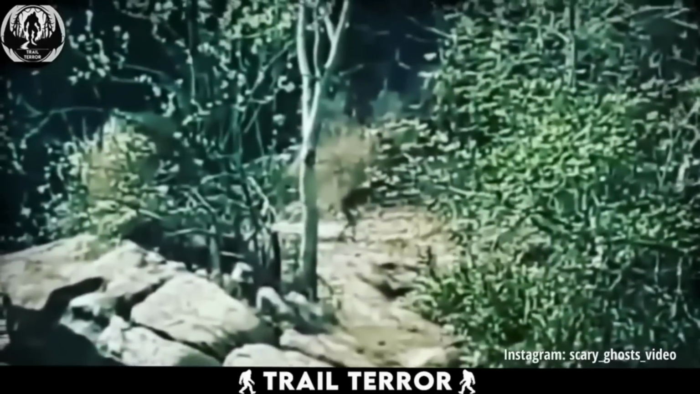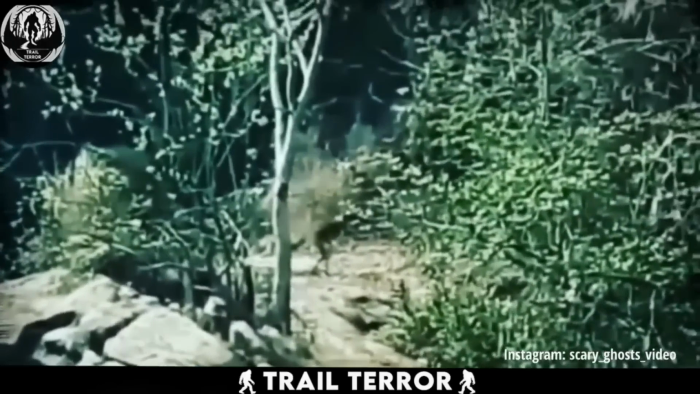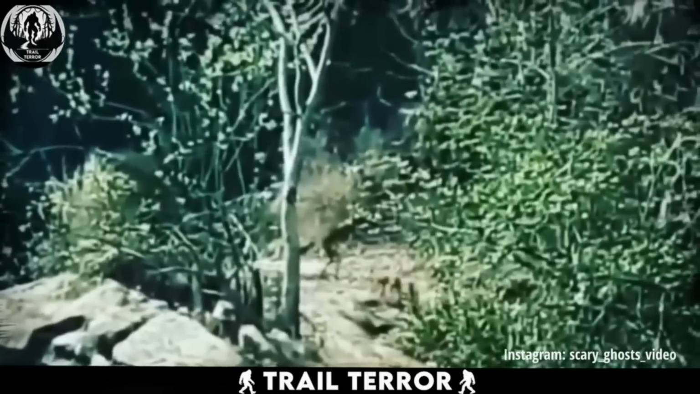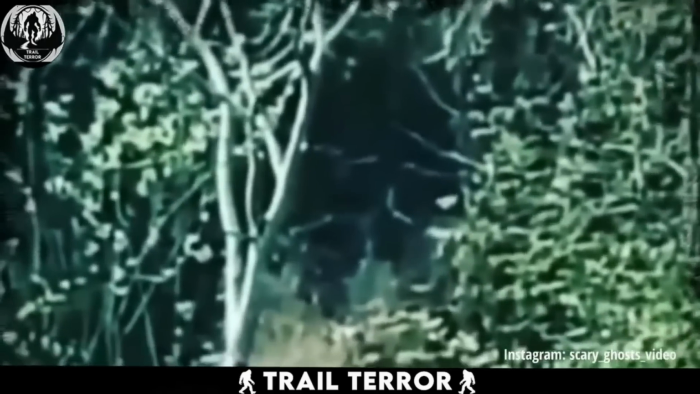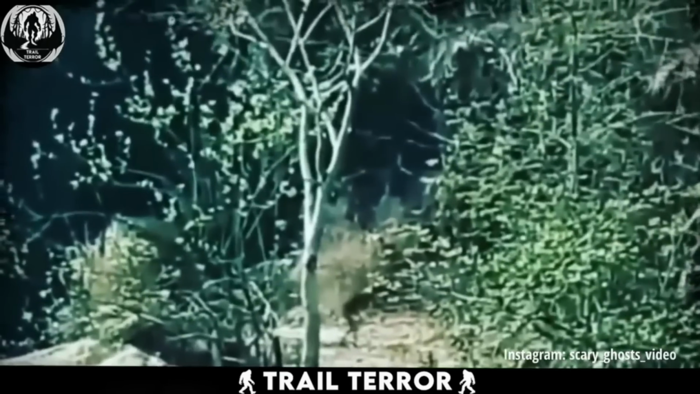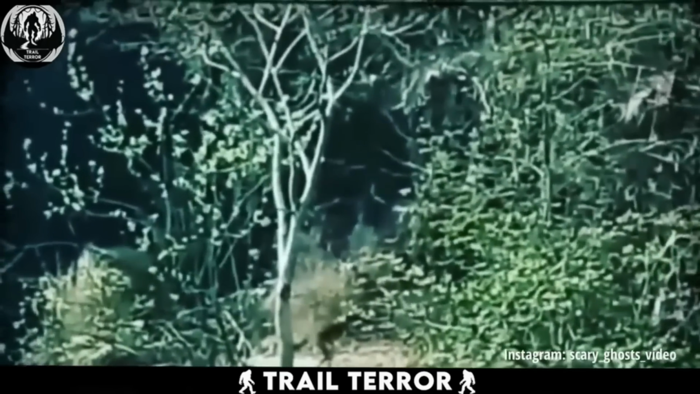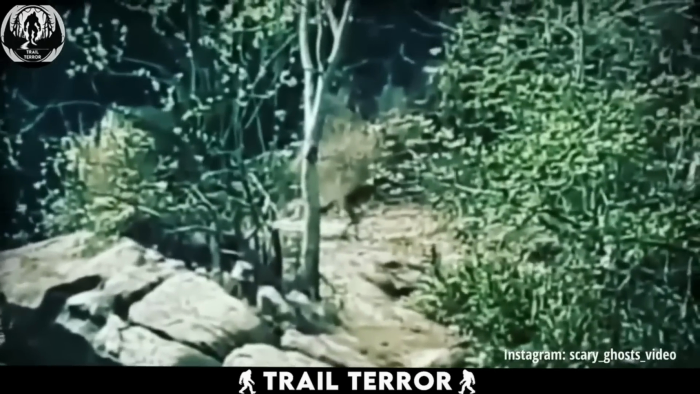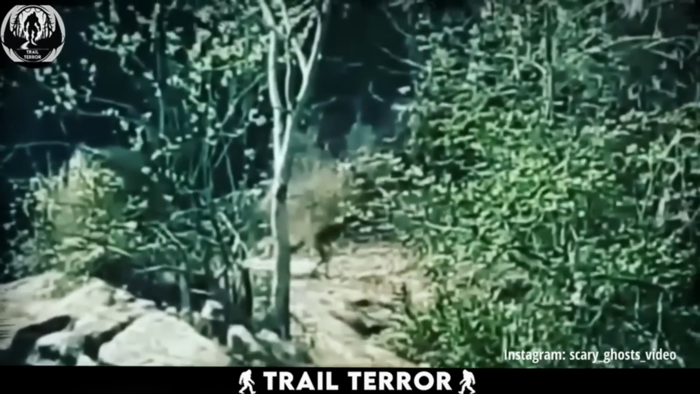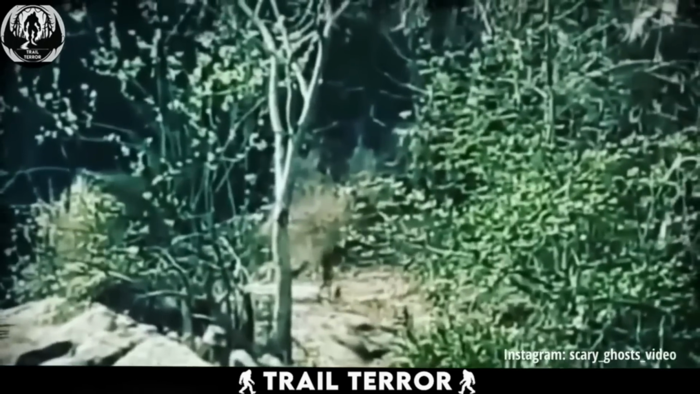This next clip is one of those moments where our mind questions whether it's just a coincidence, but our eyes beg to differ. Uploaded on Instagram by a user claiming to have captured a real ghostly figure, the video presents a view of the woods from a distance. Everything appears serene until you spot a mysterious black figure standing amidst the trees.